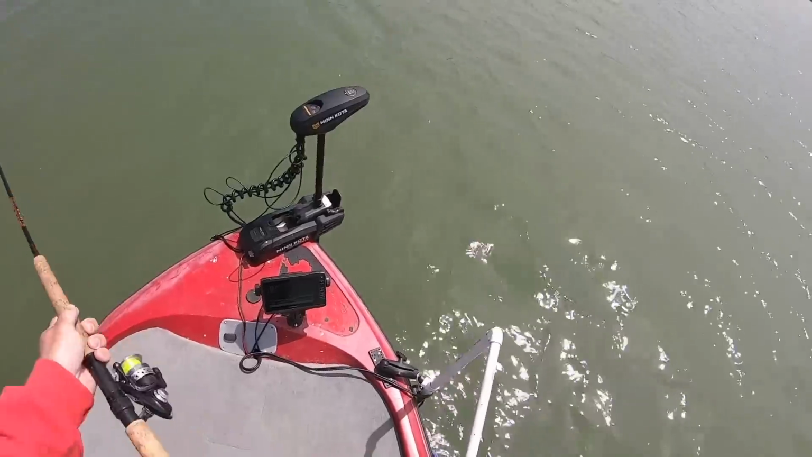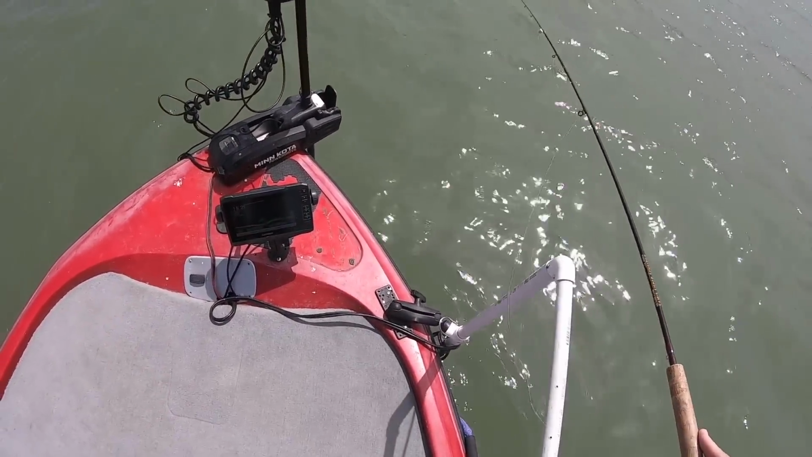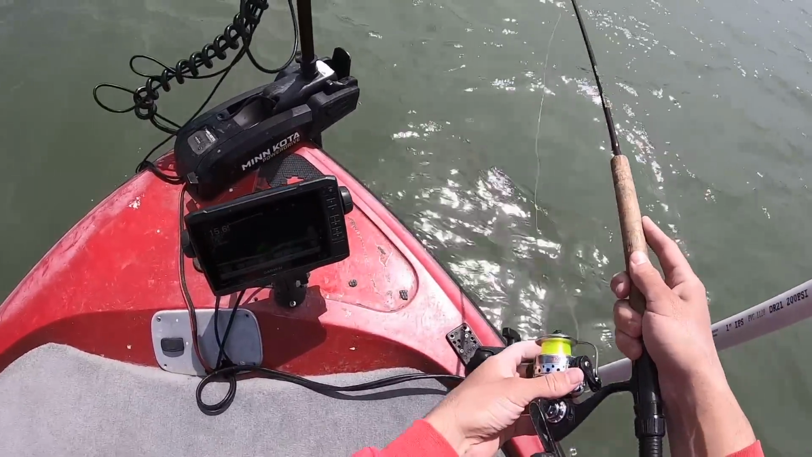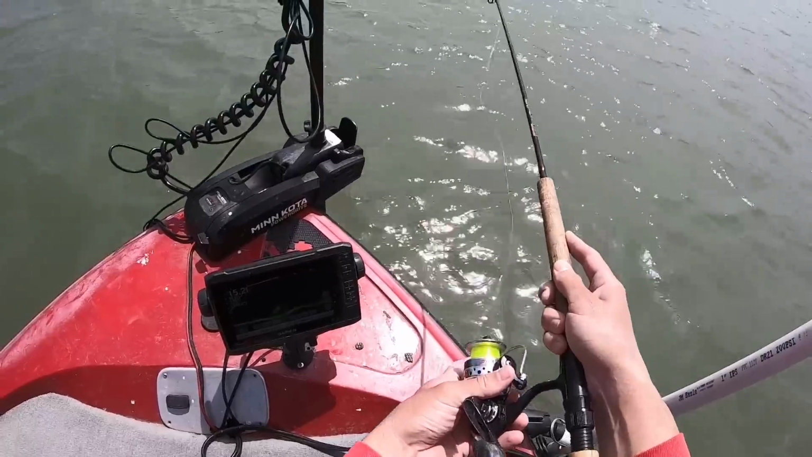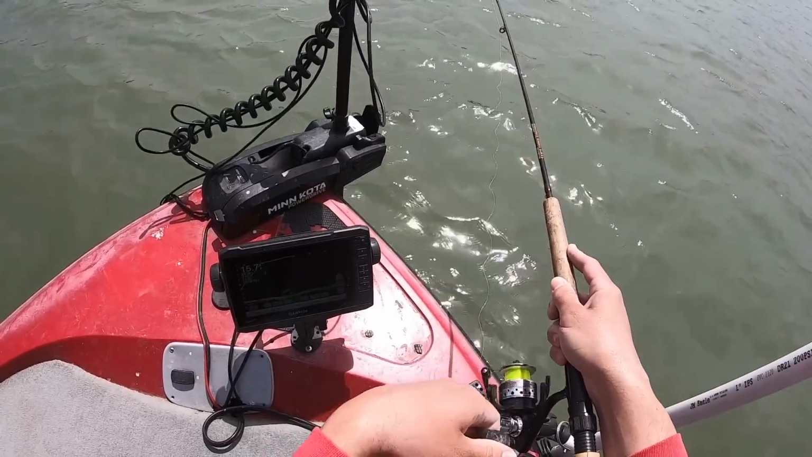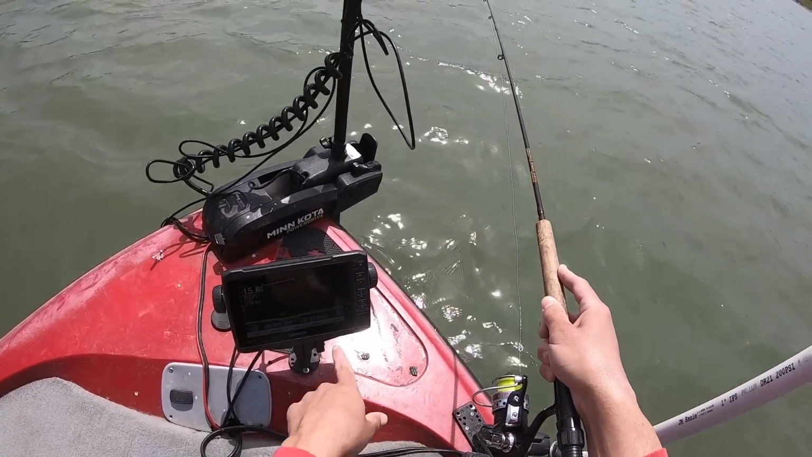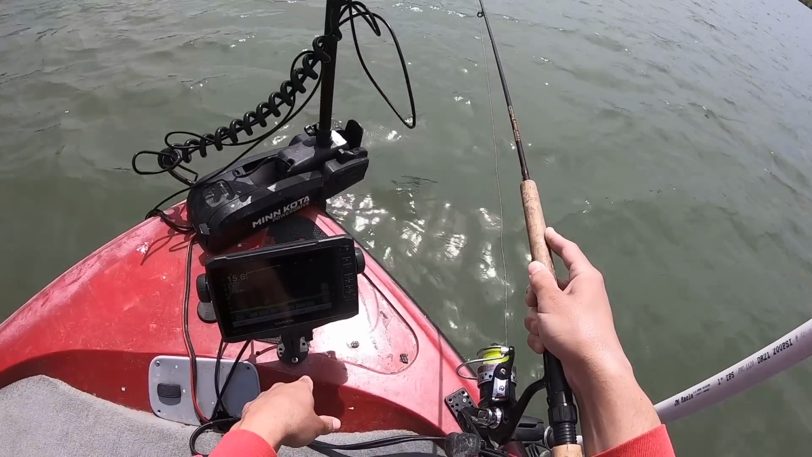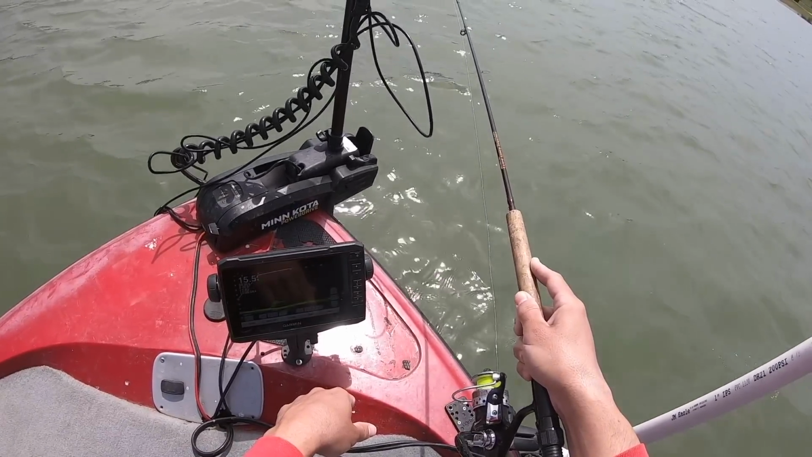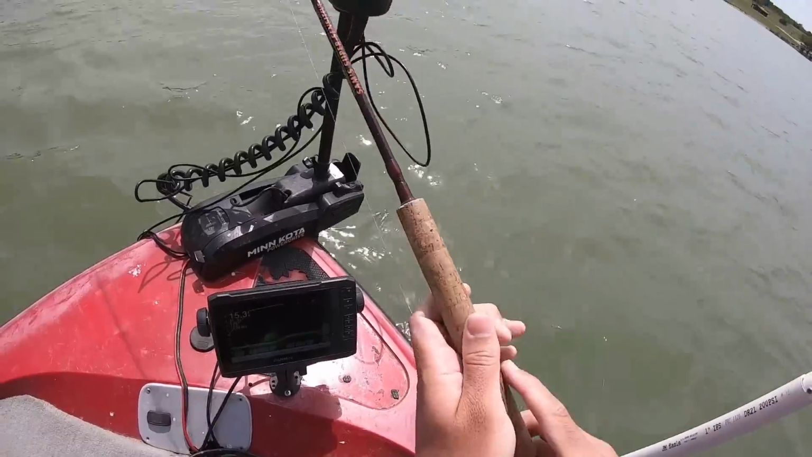I'm just using a 9-foot Sam Super Sensitive and a custom hand-tied jig. This looks pretty interesting. I just cannot tell. There might actually be some fish in this, so I'm just dropping down to them. I want to see if anything comes out of that little, whatever that is right there. I try to hold that jig right there. See, nothing's really coming out. So that's not probably fish. That's probably just that bush.